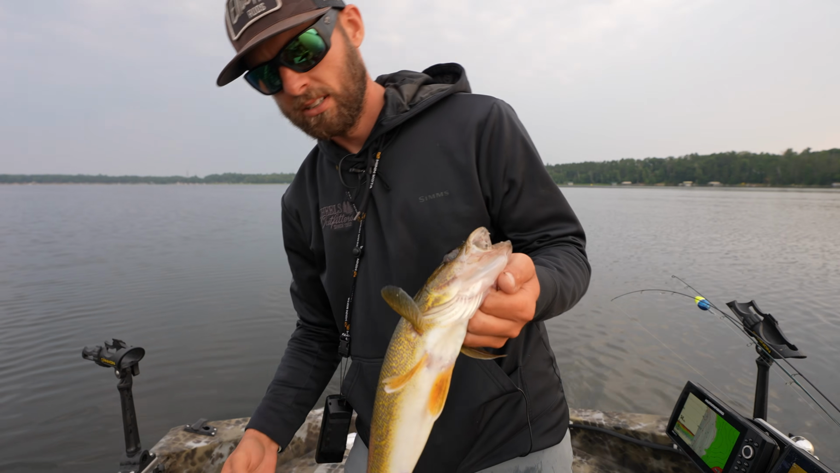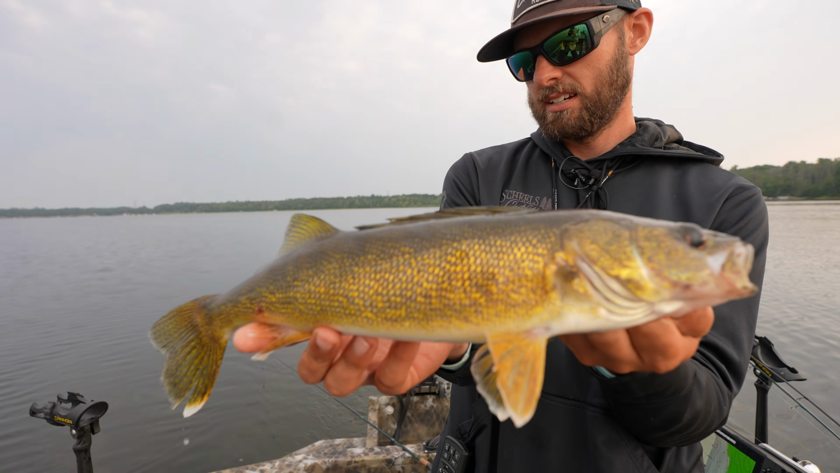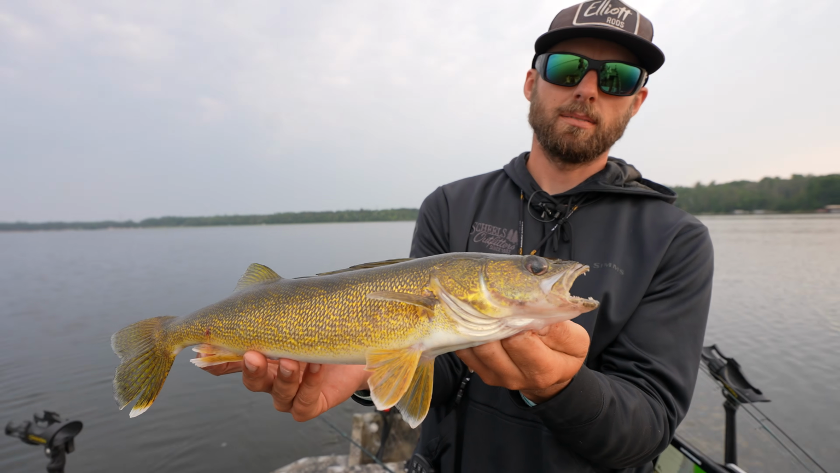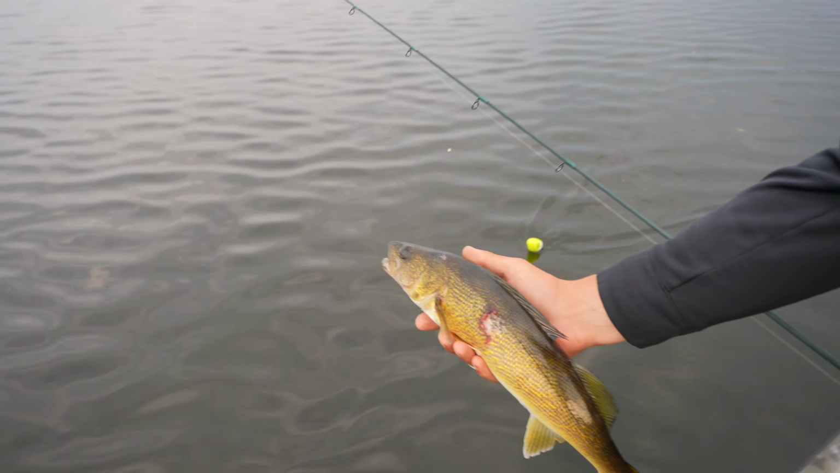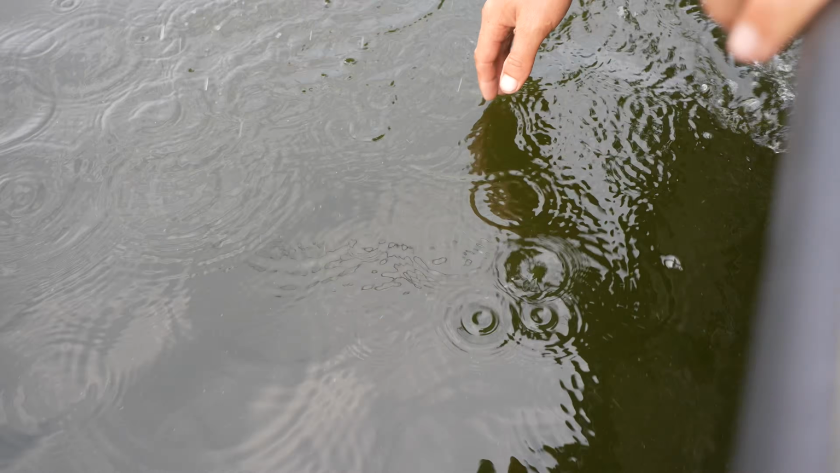There we go. Walleye number 1 in the little boat today. Getting it done. Beautiful. Should we diversify our tactics and do some slip bobbering? I think so. All right. See you later, little buddy. That's what I'm talking about. He's got a little thing going on there, but you know, he's still angry.